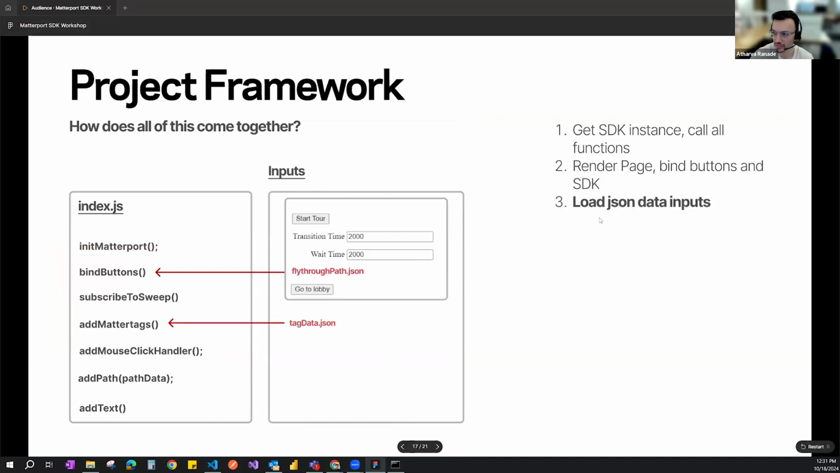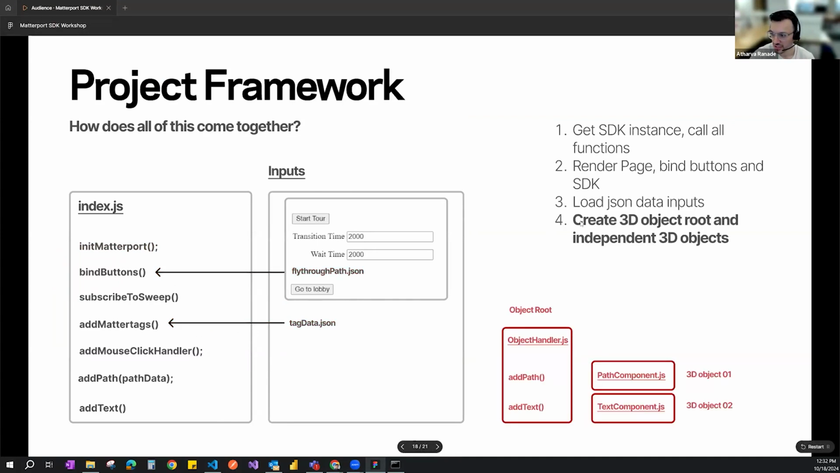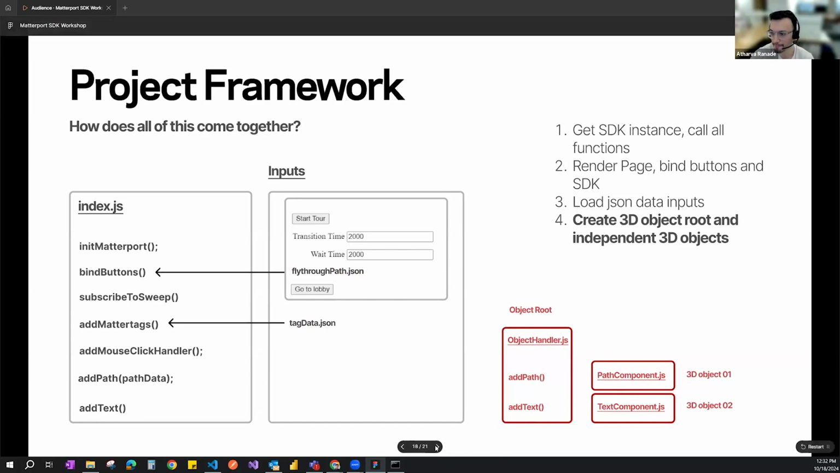Step 3 is we're loading the JSON input specifically to the bind buttons and the Mattertags, because the Mattertag information on where and how the Mattertag will be placed comes from a JSON input. The fourth is you're creating the 3D object and independent 3D objects that are bound within it. So we're creating the object root, which is the object handler, having add path and add text, and then we're creating the specifics of what the path component will be, which will be added to the add path, and what the text component will be, which will be added to the add text, right?